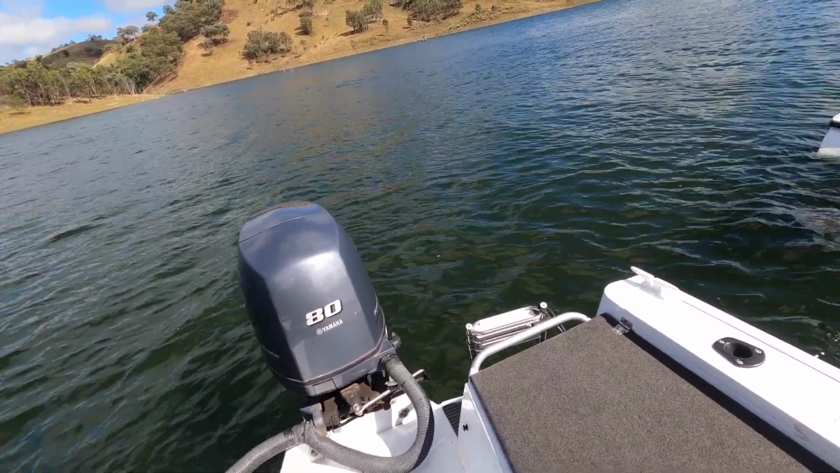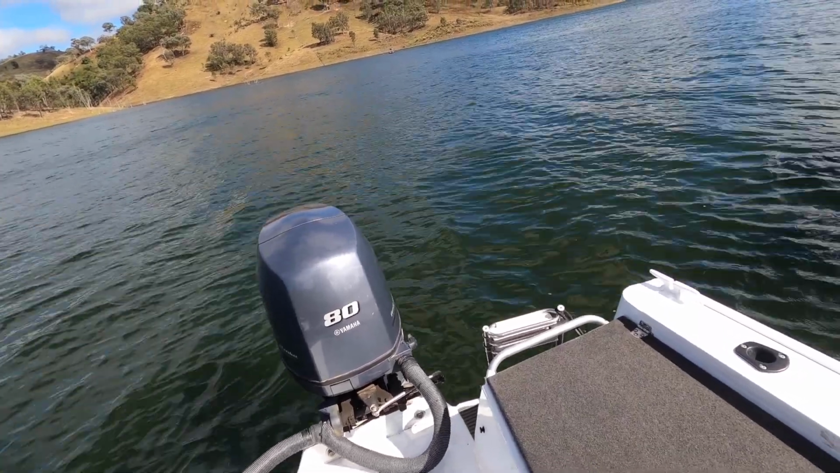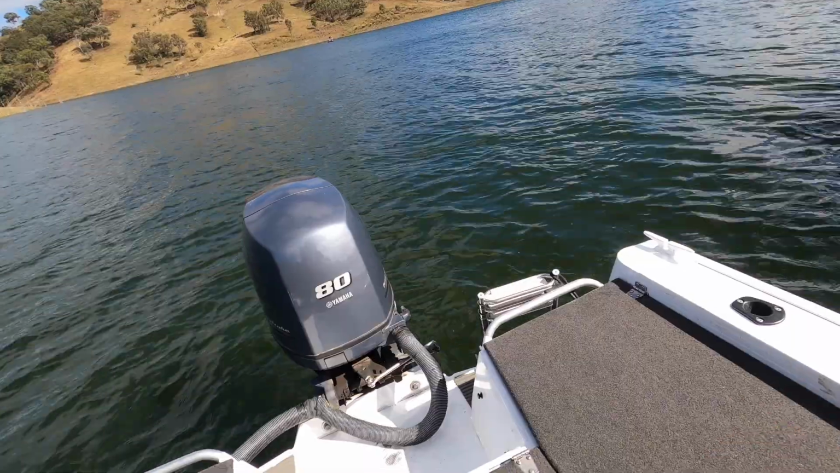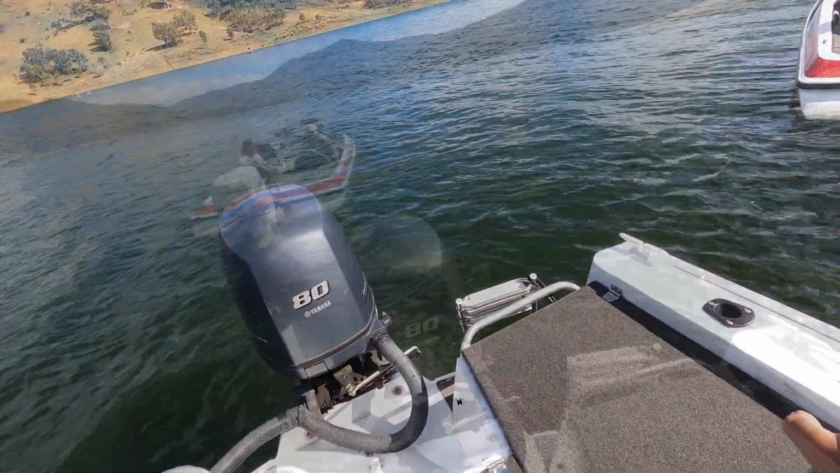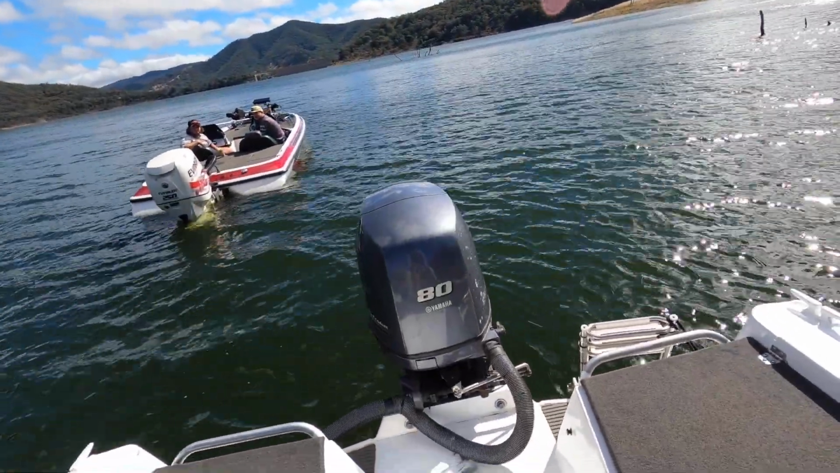Good to see the water. Yeah, she's good, nice and clear too for the amount that's come in. Yeah, there's a lot of those bigger fish we've sort of found hanging mid-water, only sort of 3 or 4 metres down. It's good for fishing, it's just not so many on it.